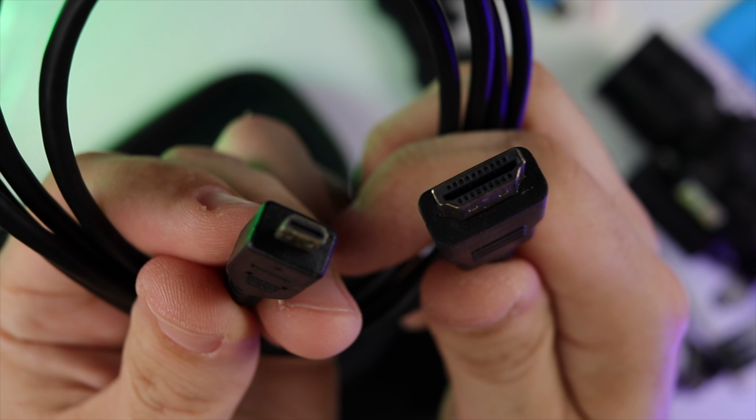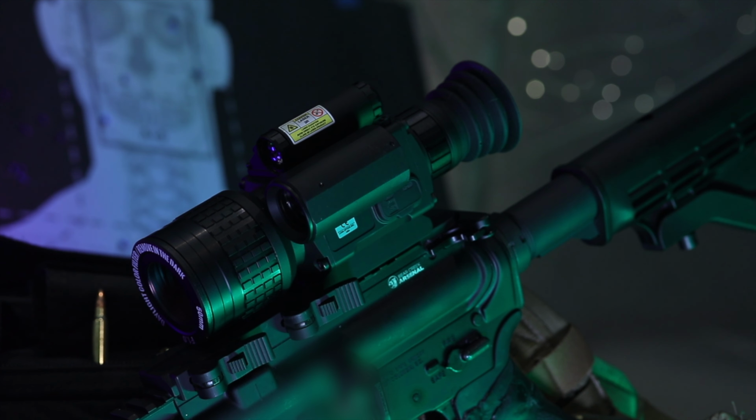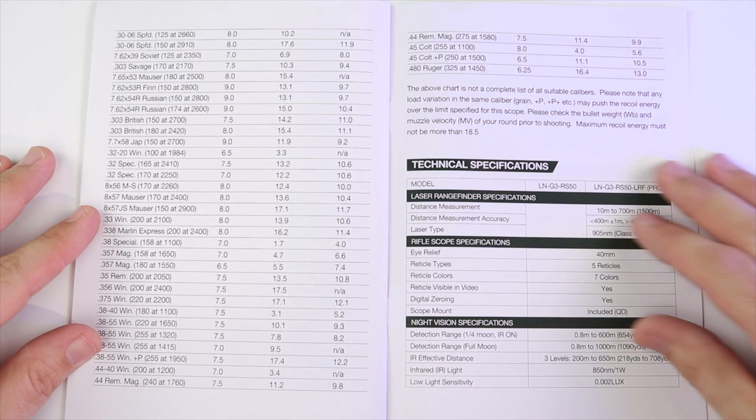The rifle scope is geared towards rimfire and centerfire cartridges that have a recoil energy force of under 18.5 foot-pounds, which is a large number of calibers. The owner's manual has a full list of all acceptable cartridges that can be used with this scope, and it's quite an impressive and extensive list, so feel free to pause the video to see the full list in detail.